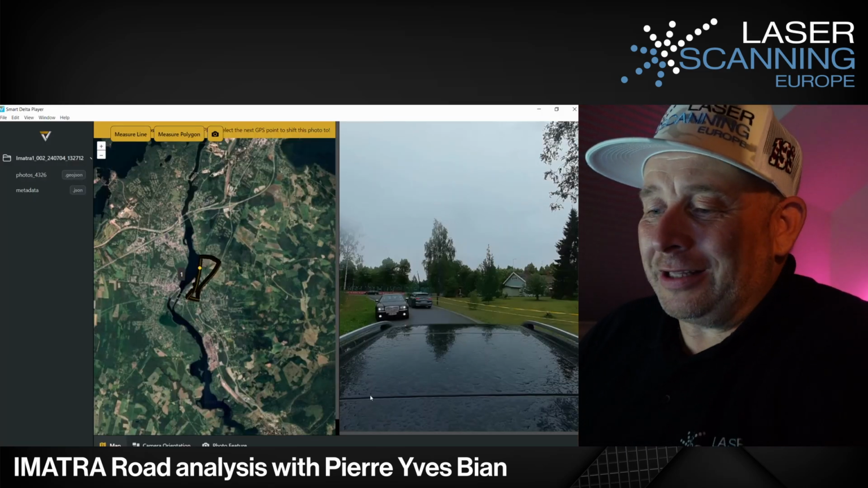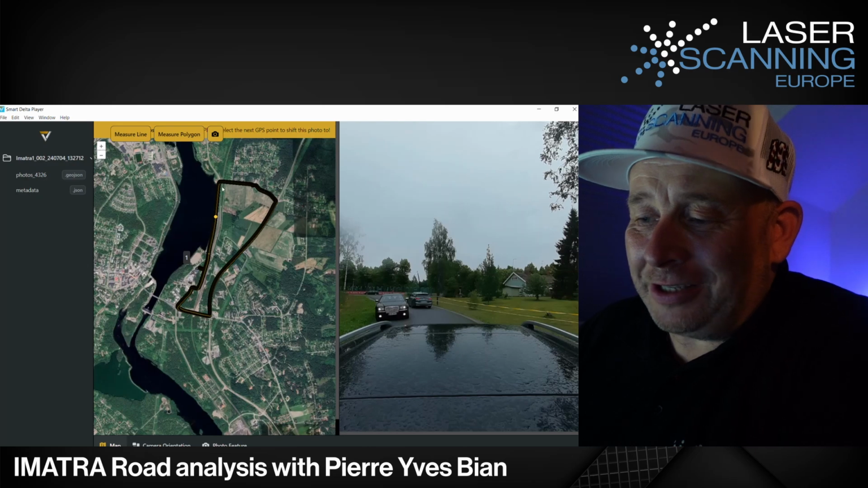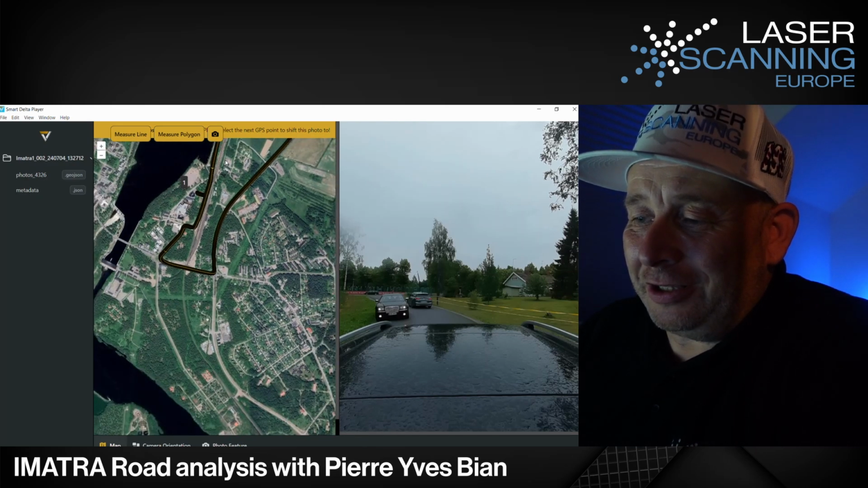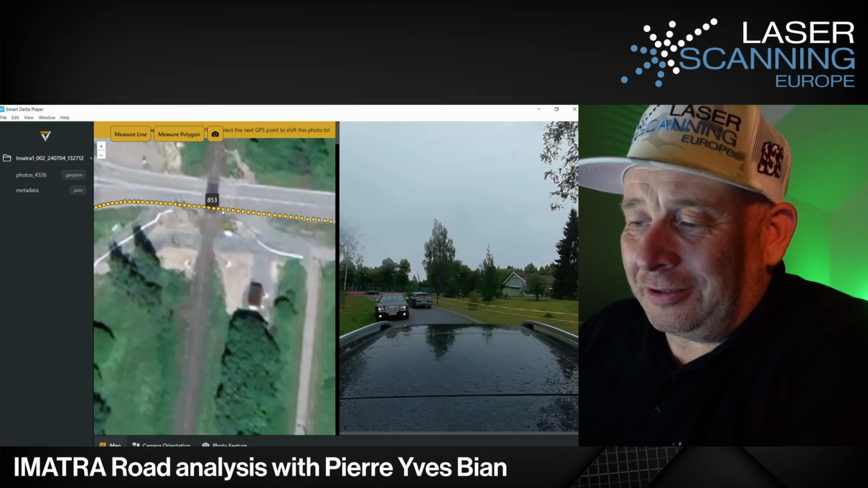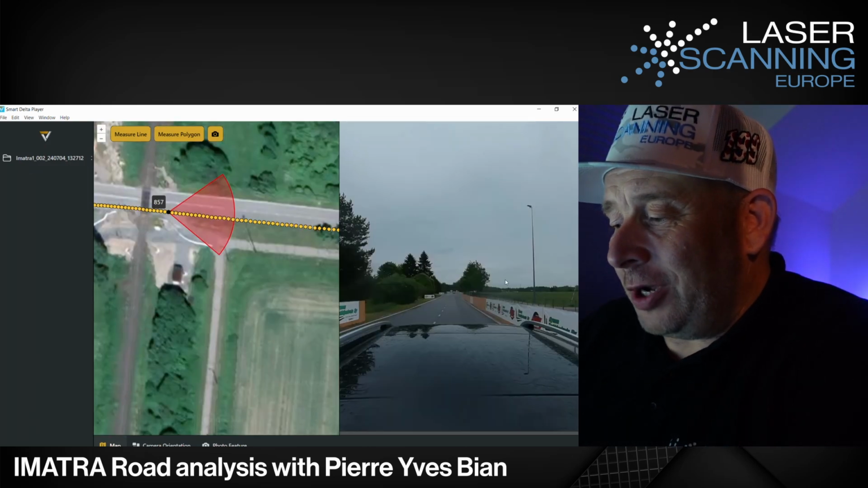I'm jumping now inside what we were doing. So I'm coming here. You see we have now the track here in this line, using a mobile mapping system, and actually we are at this position here. We have the crossing here, this spot, and I jump into this position.